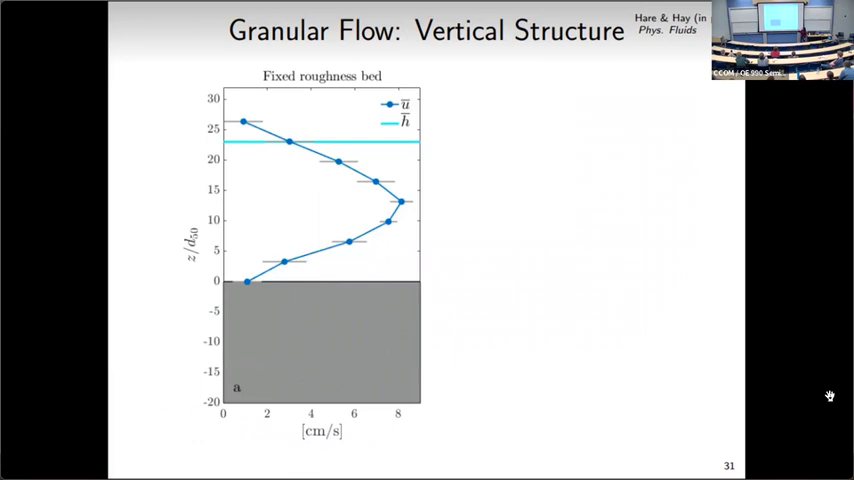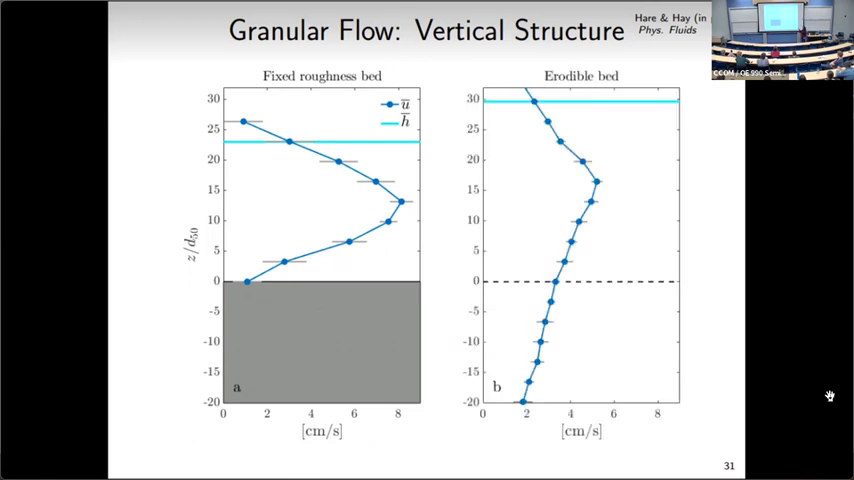Okay, we'll first look at the velocity profile. This is what we saw before, the velocity profile over the fixed roughness bed for the glass beads. At Z equals 0, in the fixed roughness case, that was just the bottom of the chute. For the erodible bed, Z equals 0 corresponds to the top of the well, and below Z equals 0 is where we had sediment. What we're seeing here is a reduced velocity at the velocity maximum, but also a negative shear layer that extends all the way into the well, which makes some kind of sense. Basically, this is saying that the particles above the well are entraining and making the particles in the well move as well.